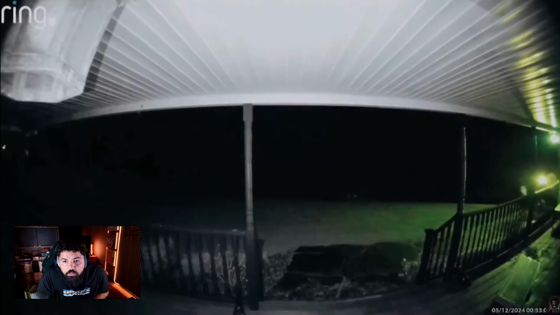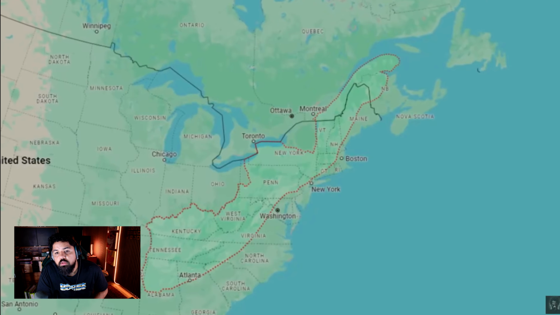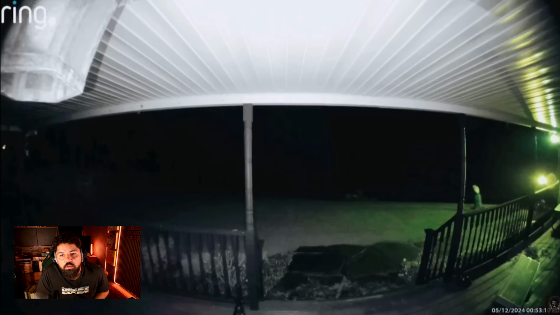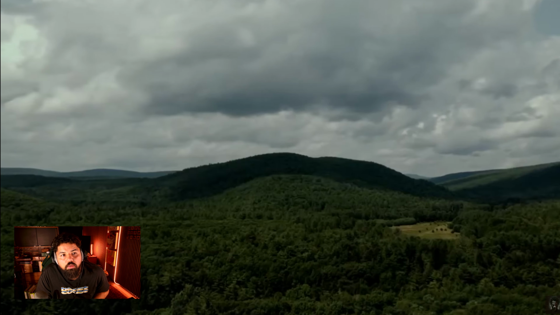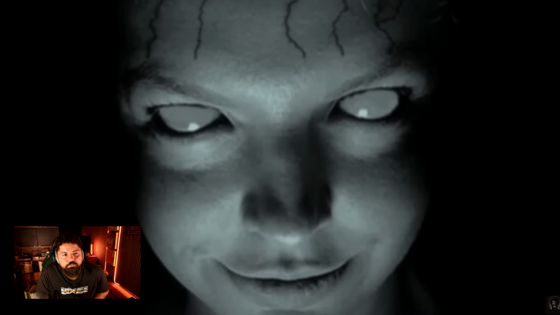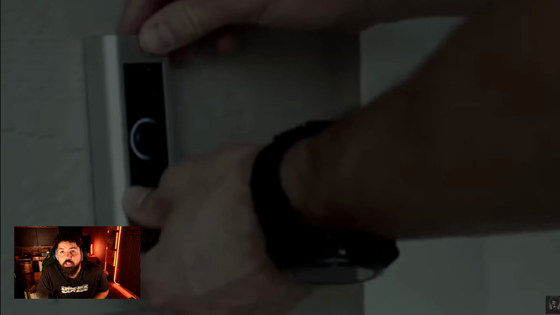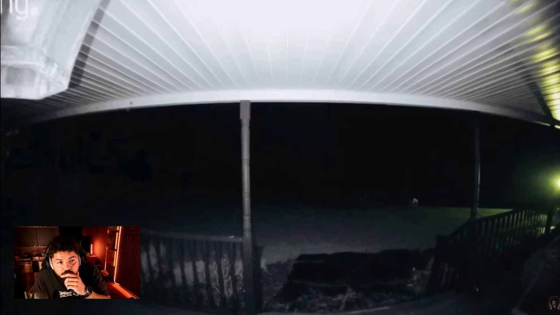Okay. On May 12, 2024, a woman named Mandy, who lives in the Appalachian Mountains, captured some terrifying footage. As you may know, the Appalachian Mountains are said to be home to mysterious creatures, skinwalkers, and even ghosts. Mandy's security camera, set up on her dense, forested property, might prove these rumors to be true.